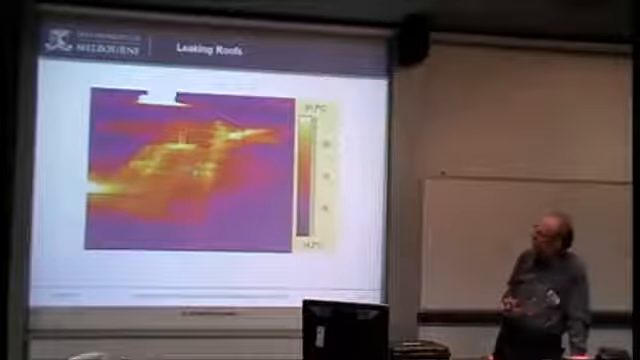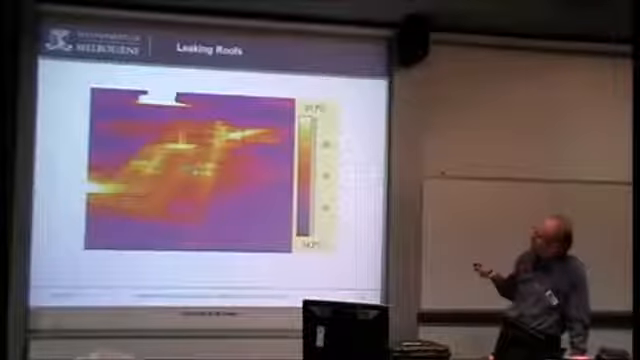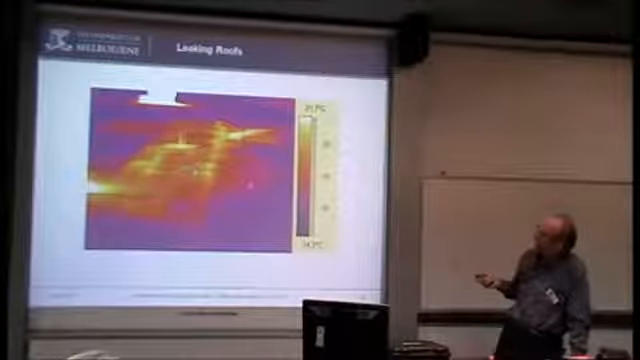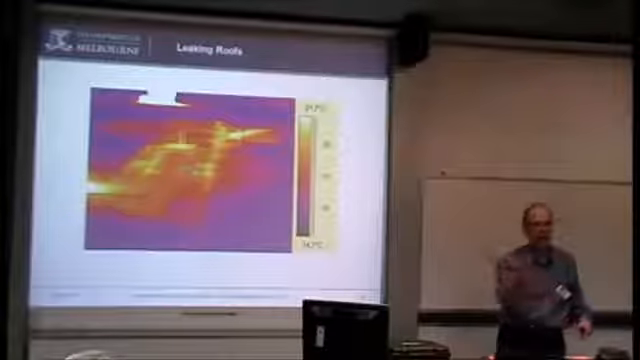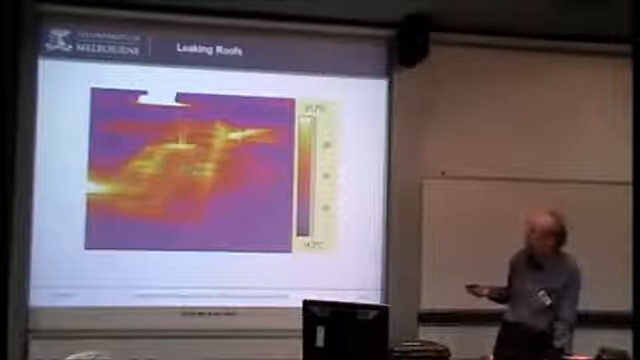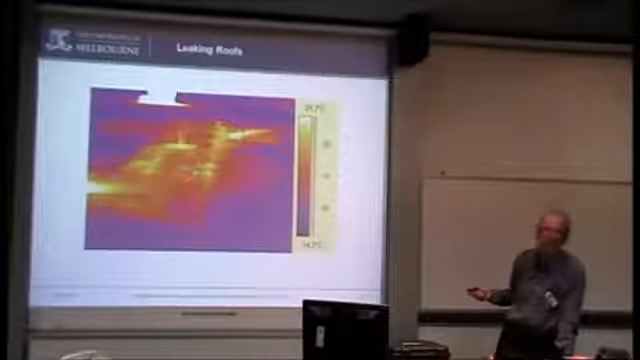Leaking roofs, this is taken from the EU, or it might be from Sweden or somewhere actually. Again, a flat roof, this one with a bitumen type layer, which the water gets under. It doesn't actually go through into the building yet, but it gets under there and so the insulation is not nearly as effective. And look for leaks. In this case, it's showing up as hot, not cold.